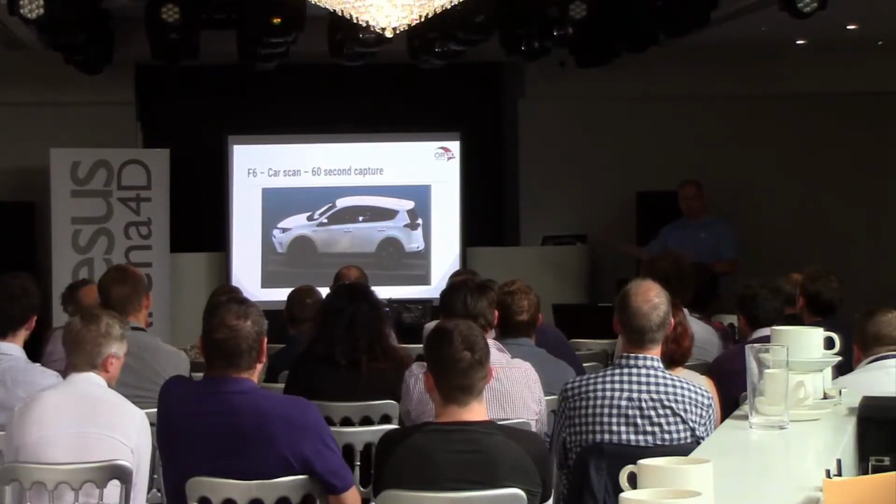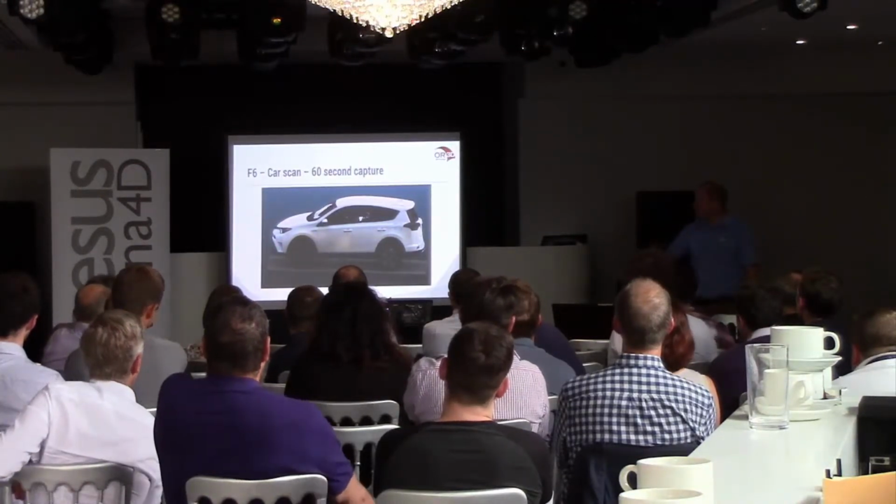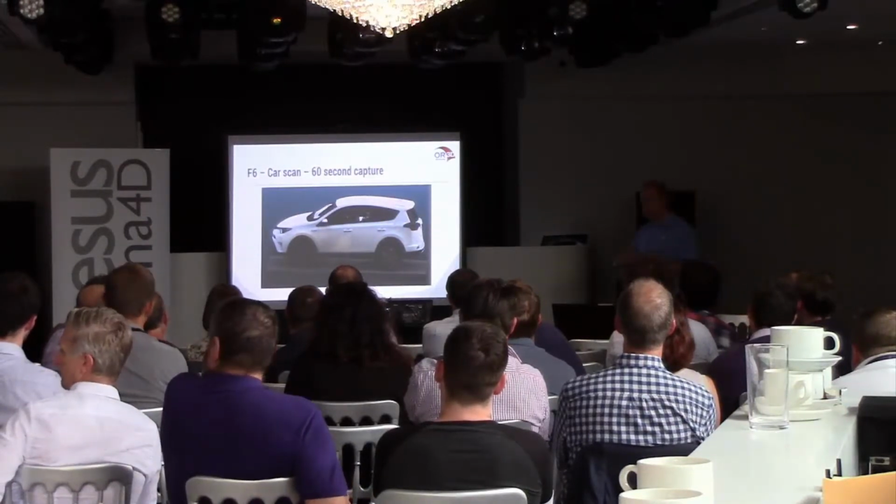This is used for crash testing systems, very quickly go in, scan it before things start moving, and then capture the data they need.